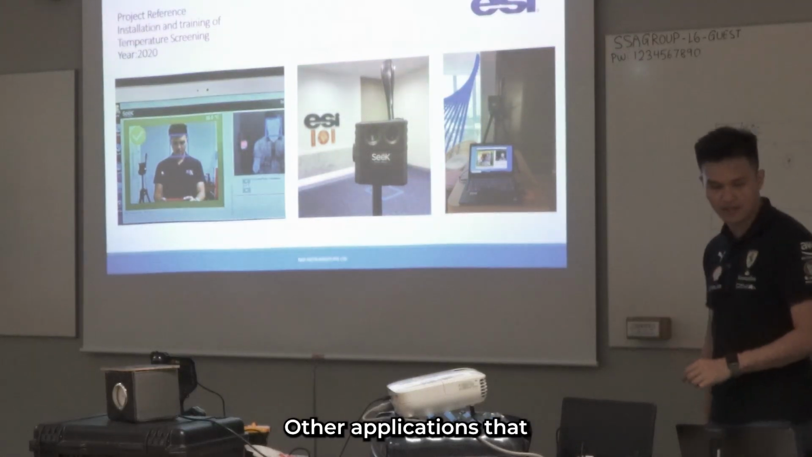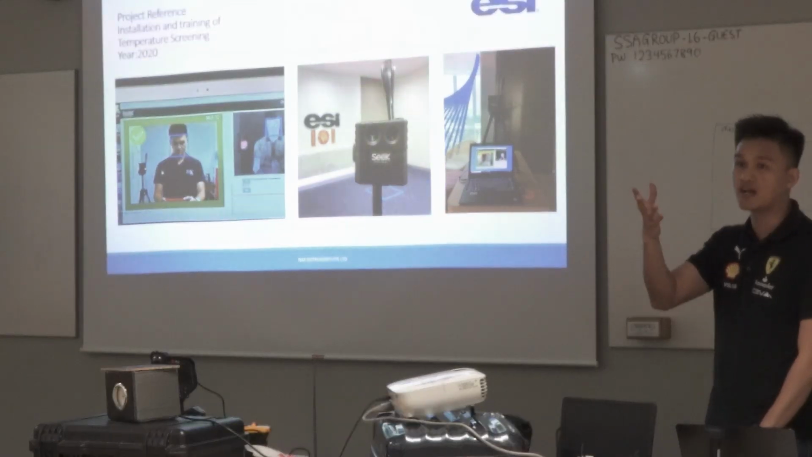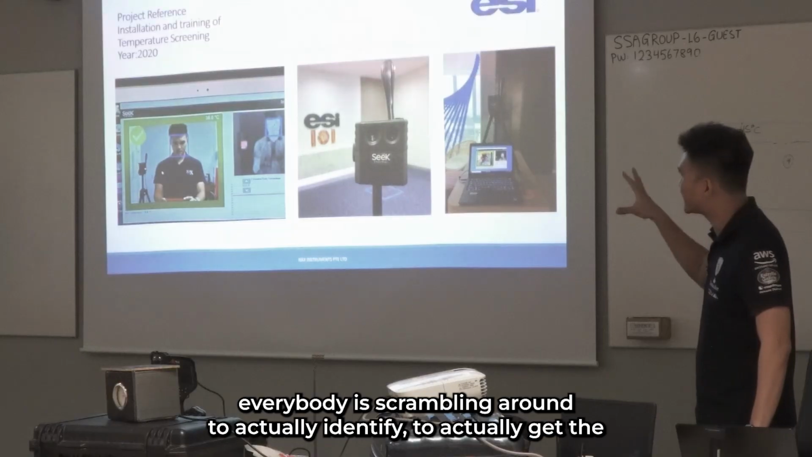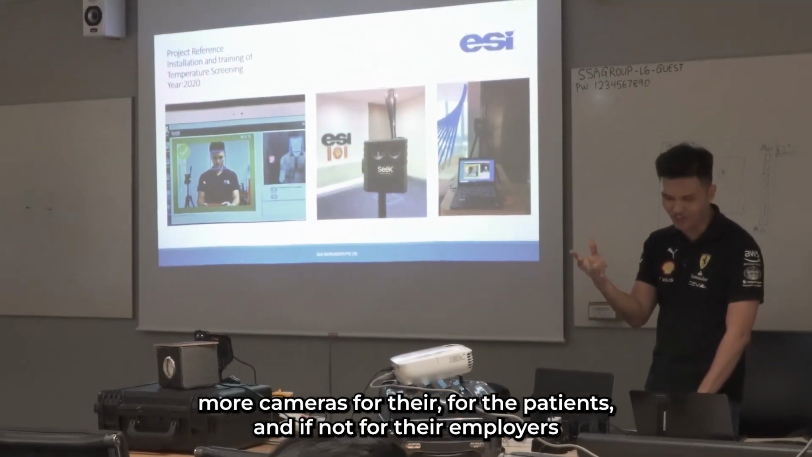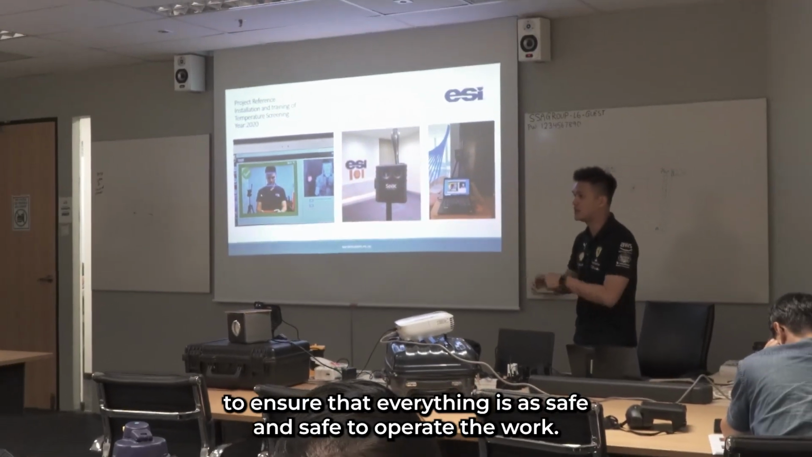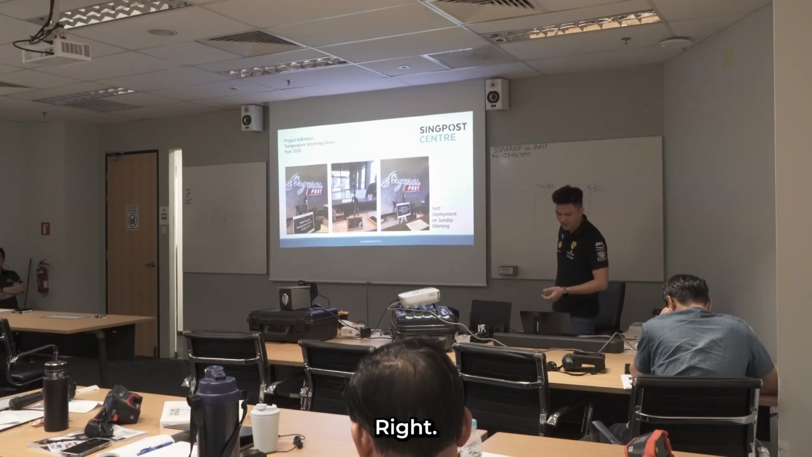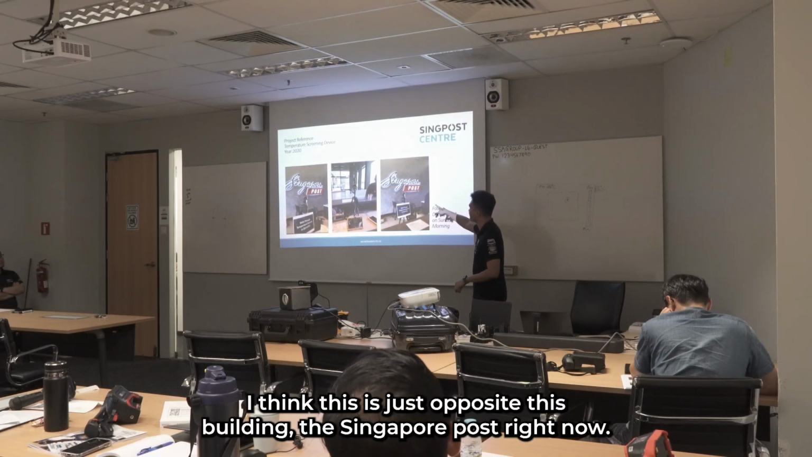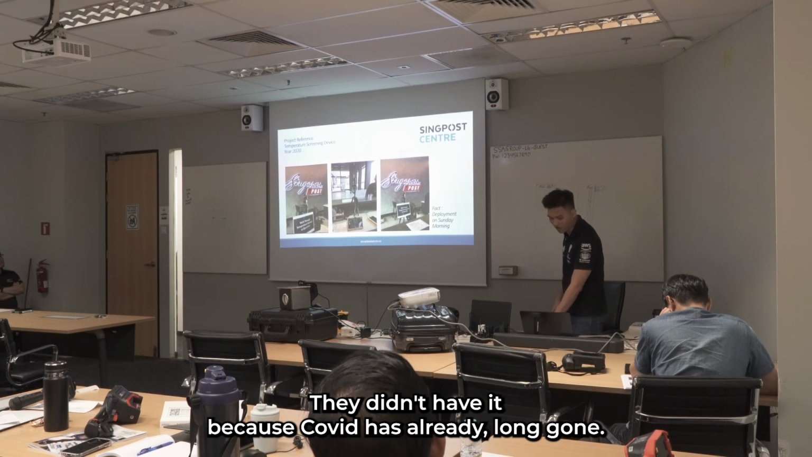Other applications that we have is, of course, during COVID, everybody was scrambling to get thermal cameras for their patients and for their employees to ensure that everything is safe to operate the work, right? A bit of fun fact about this particular one, I think this is just opposite this building, the Singapore Post. Right now they don't have it because COVID has long gone.